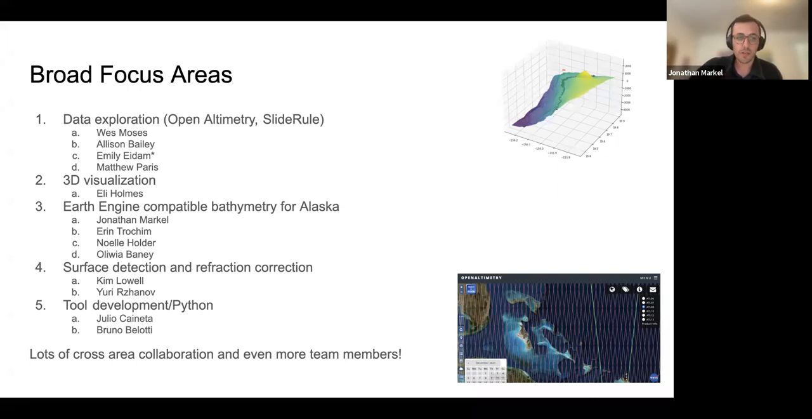So these are just some of the areas that our members self-selected into. This is not everyone that identified as part of the bathymetric working group, but there's been a lot of cross-collaboration between these segments as well, and additions from folks all throughout the Hack Week that have been really, really great.